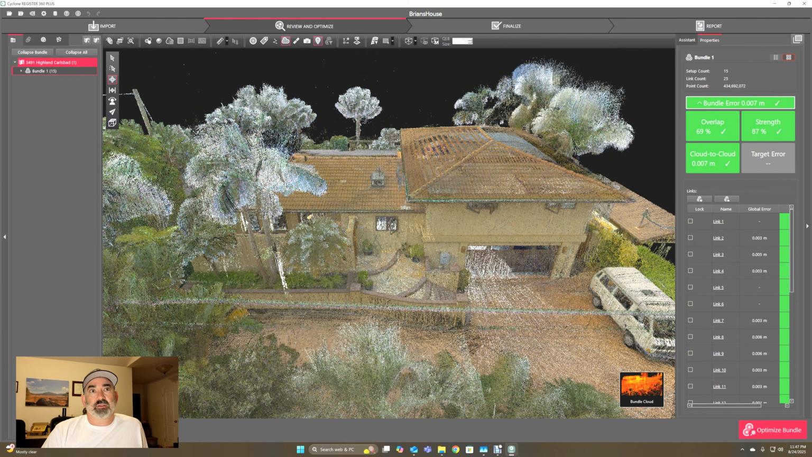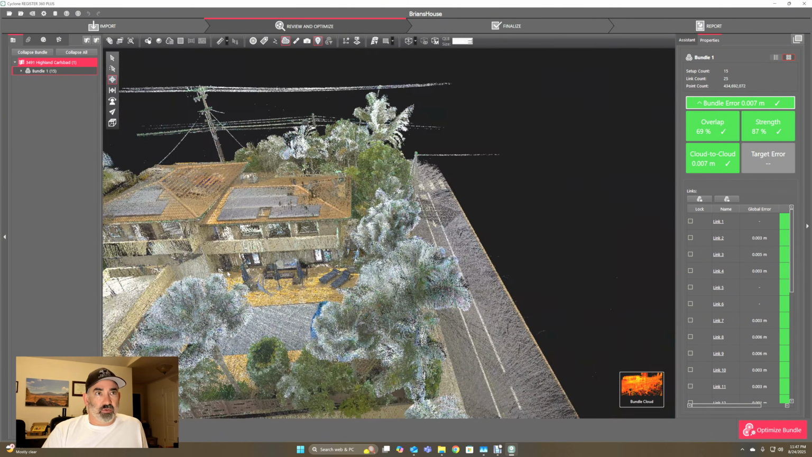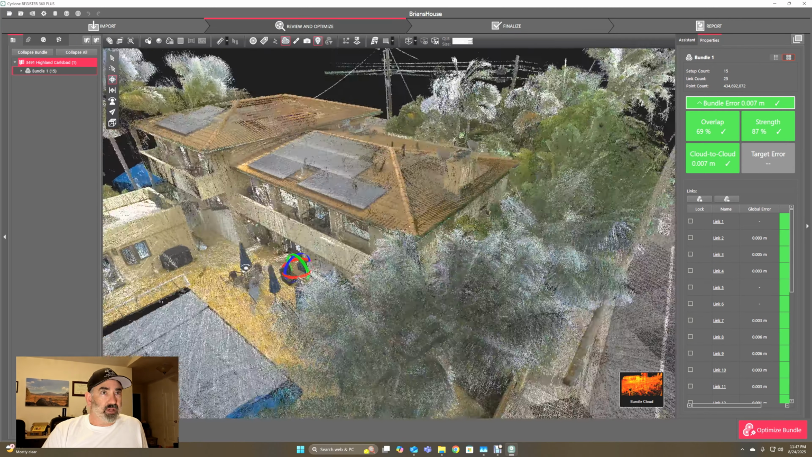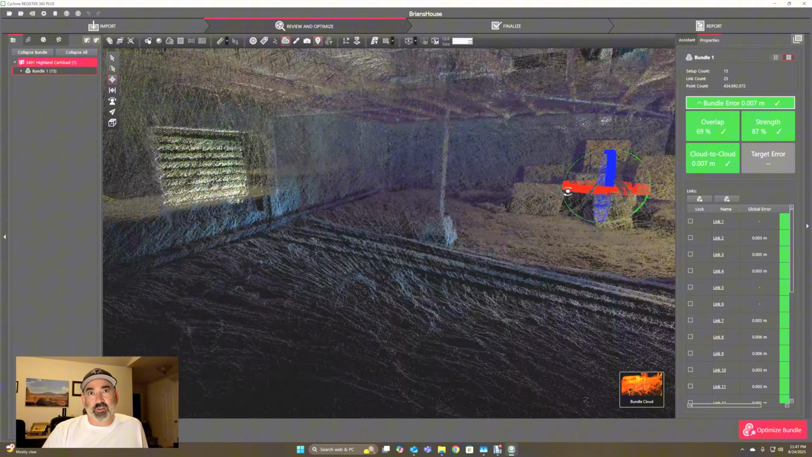So that is your house in 3D, and there was quite a bit of noise because all these leaves move around and everything, but we cleaned most of that up. You still get a little bit of reflections and artifacts, but it's pretty cool. If we just zoom down here for a second, you can see we got underneath the crawl space, and yeah, I thought that was pretty cool.